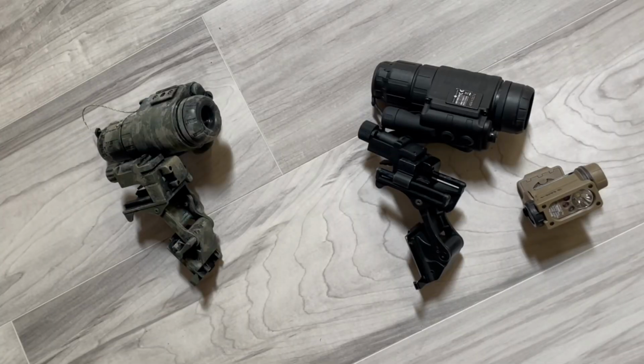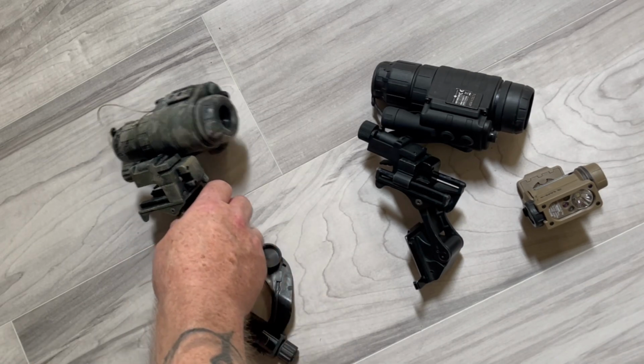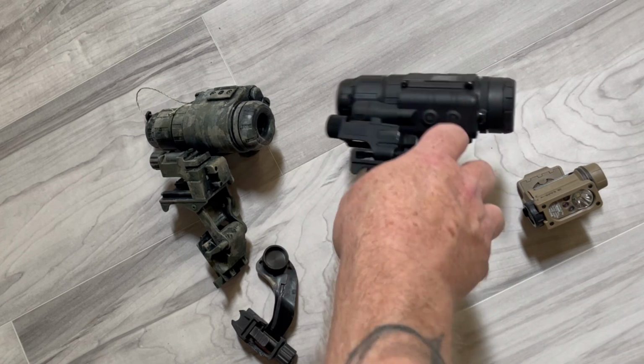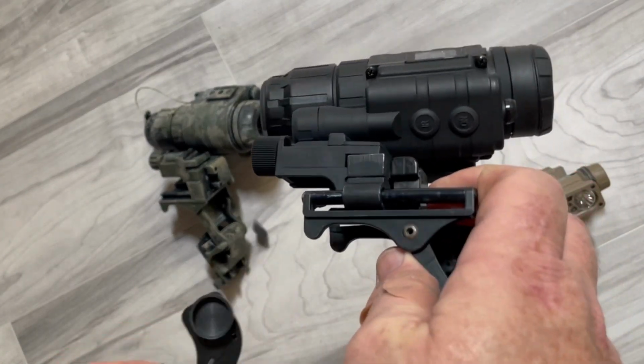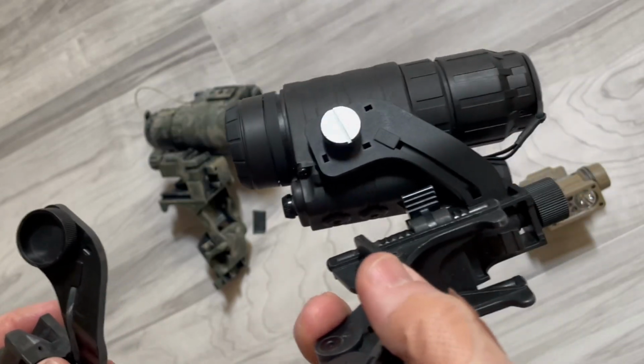Let's talk about some night vision options on a budget. I'm sure there's plenty of videos about that out there. So I just want to show you two different ones that I bought at two different times. And I also want to show you the difference.